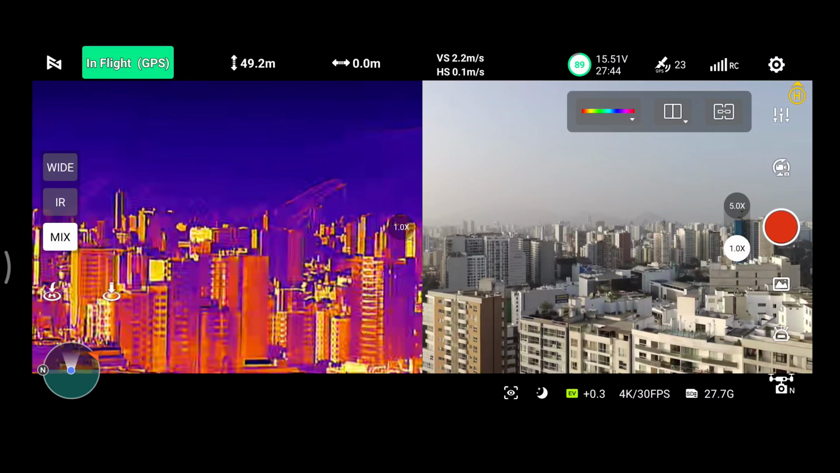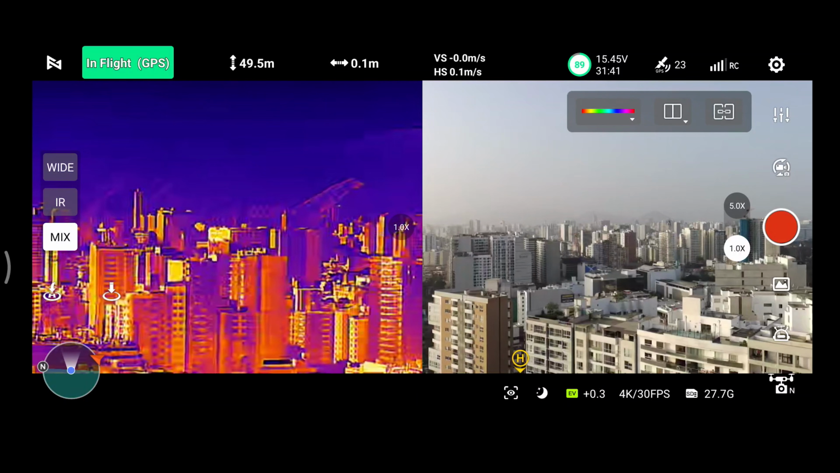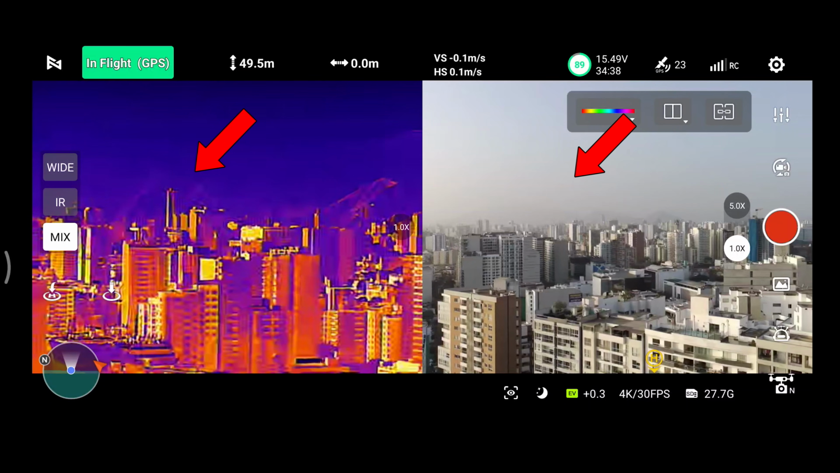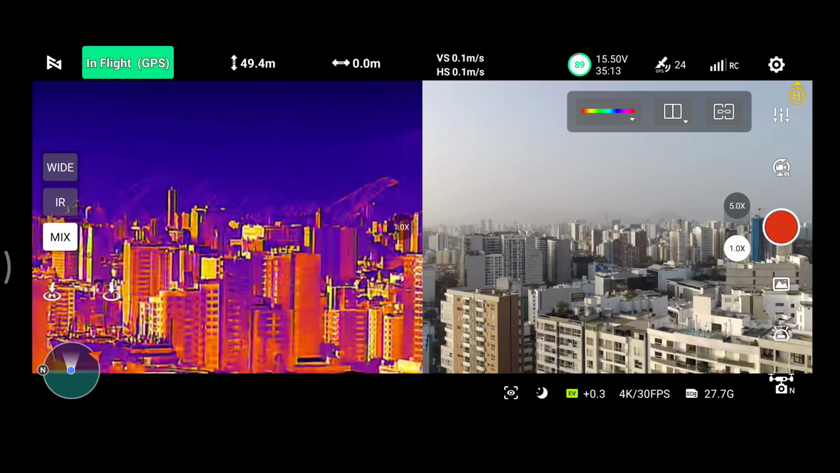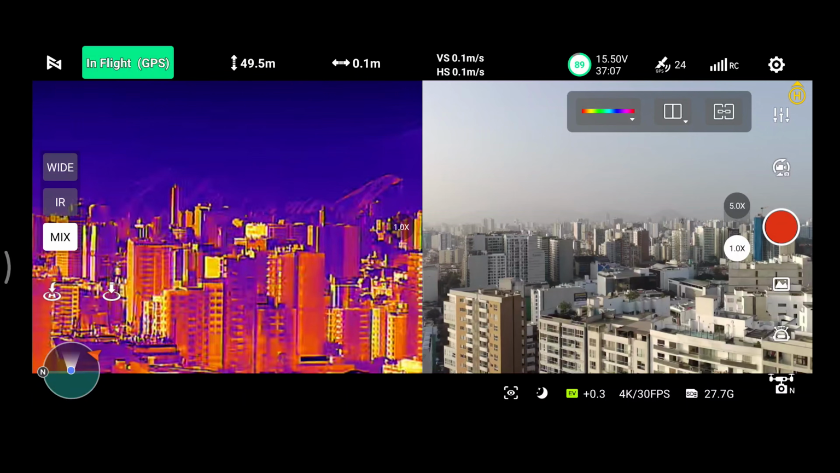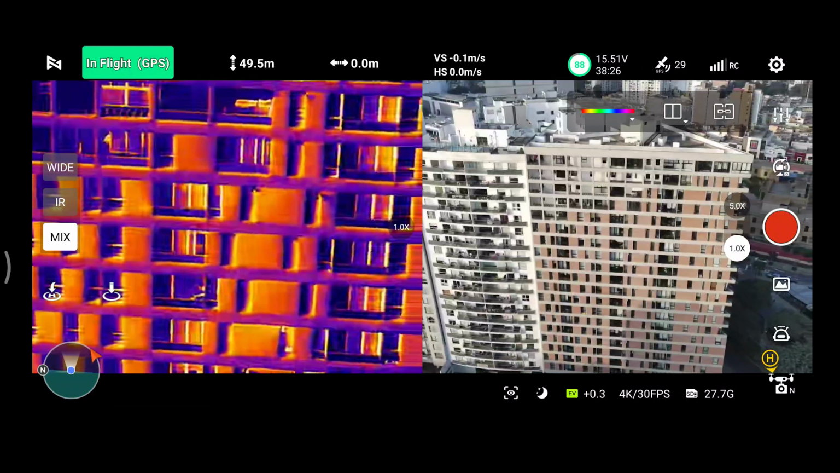The first thing you can see here is in the visible image, you can't see too far. But on the thermal image, you can see the big mountains that are absolutely not visible in the visible image, because a cloud is blocking them. Where there is a lot of fog and smoke, making navigation nearly impossible, the thermal camera can see through like it's nothing. The thermal image is looking very nice.